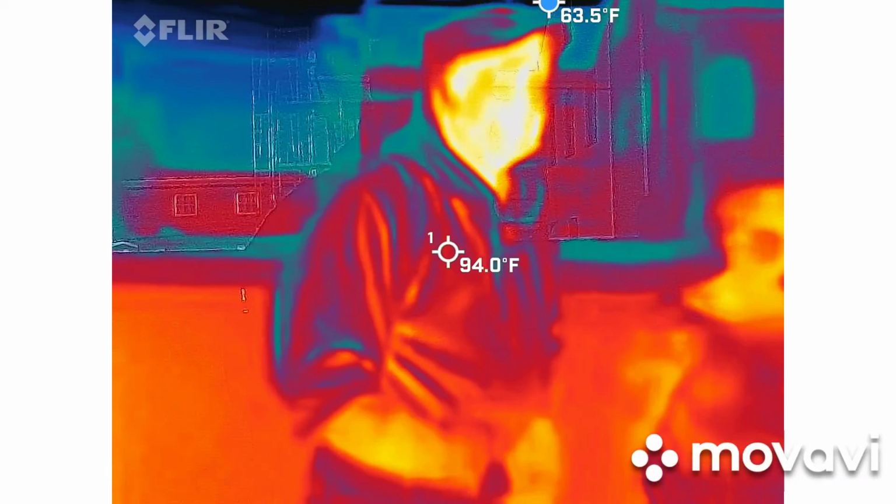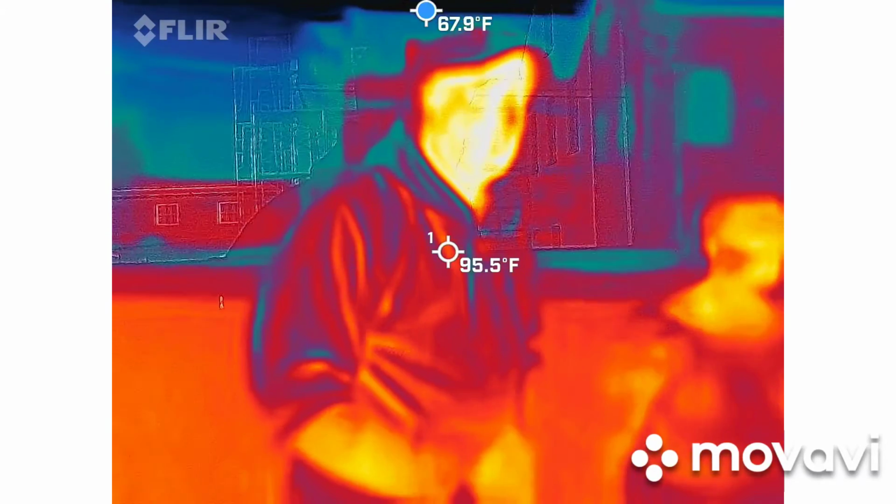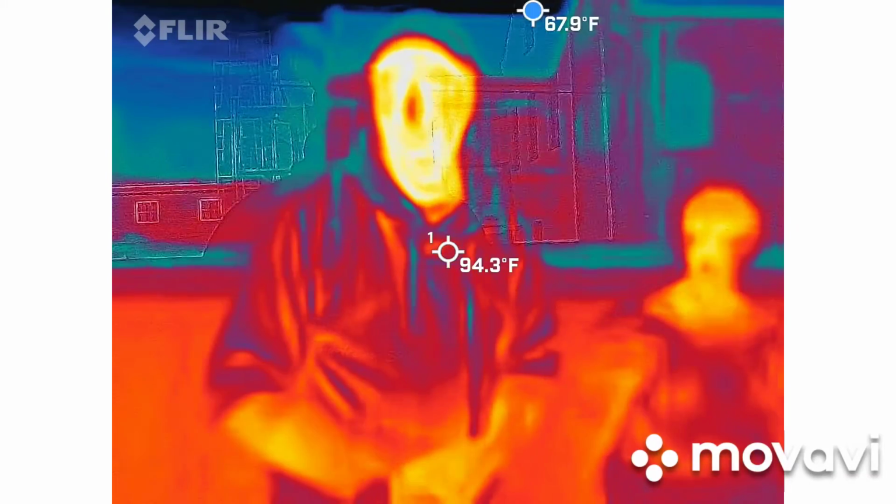Again, we're going to explore this space for about 5 to 10 minutes, depending on how much activity we see, and we'll kind of take it from there. If there's a lot going on, obviously we'll stay longer, but otherwise I'll get you guys the answers and we'll move to the next space.